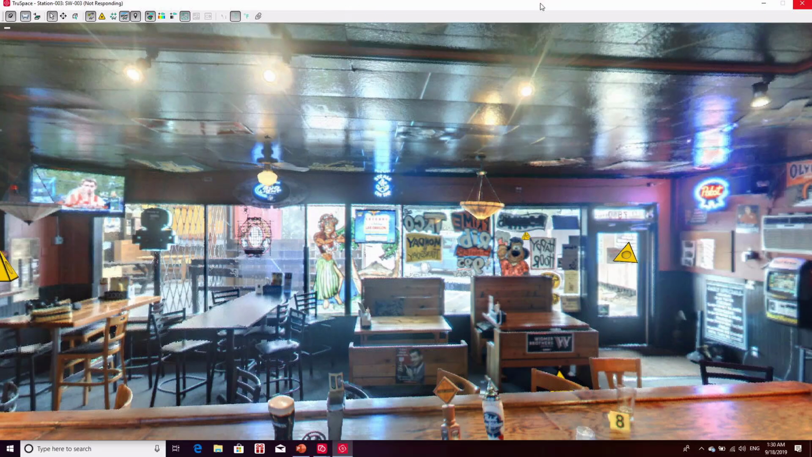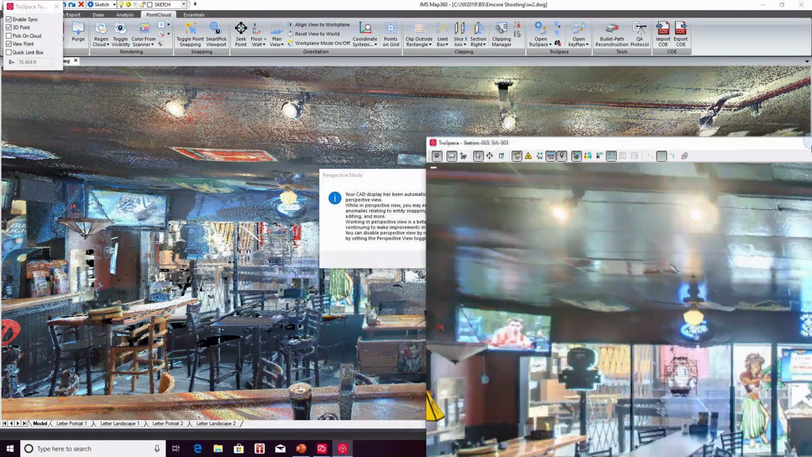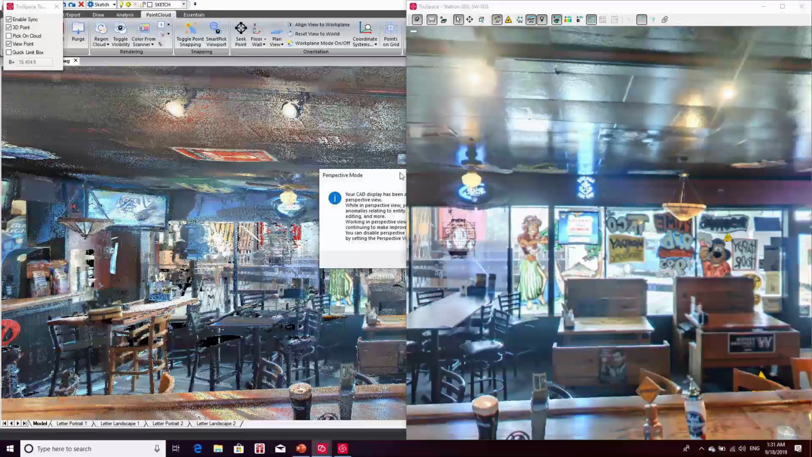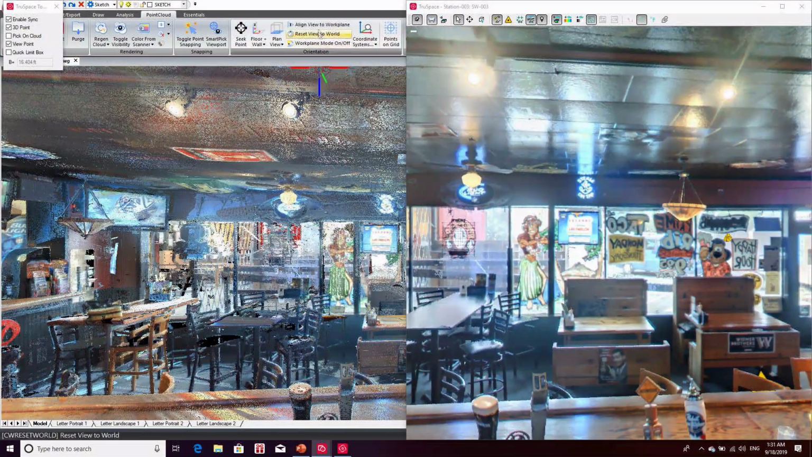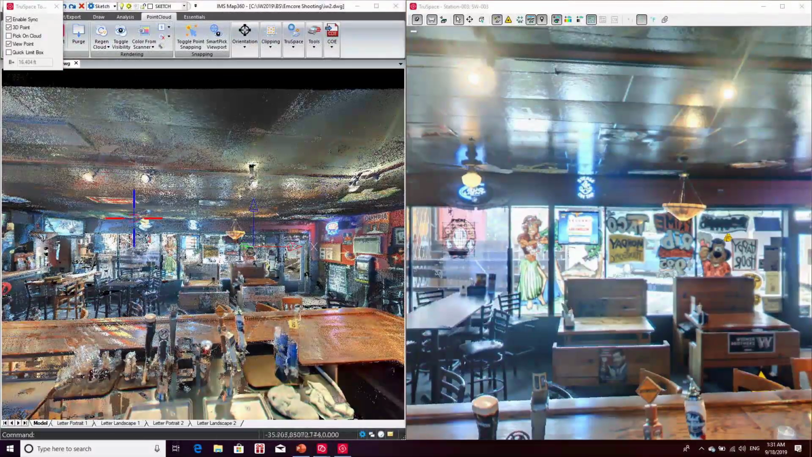I'm just going to separate these two windows. So I'll just put my IntelliCAD window on the left-hand side, the panoramic photography on the right-hand side.